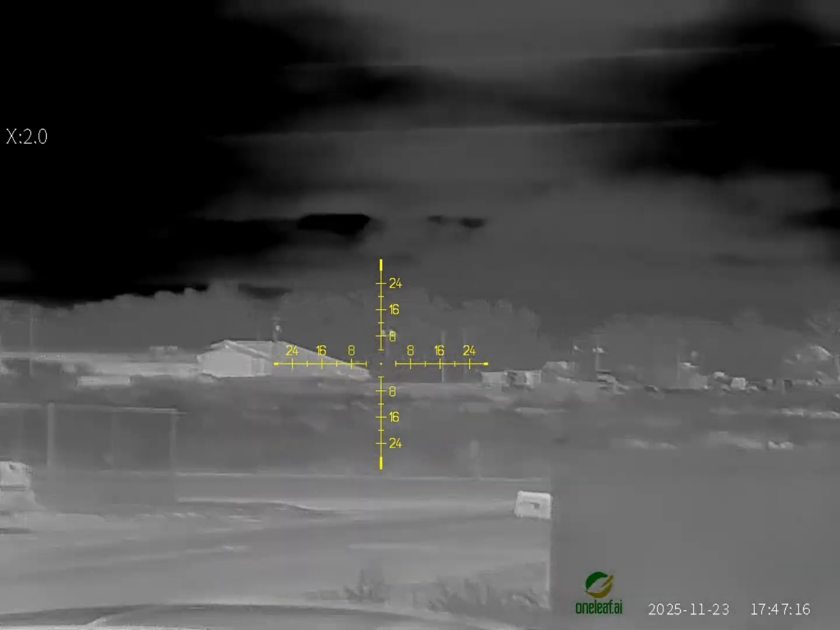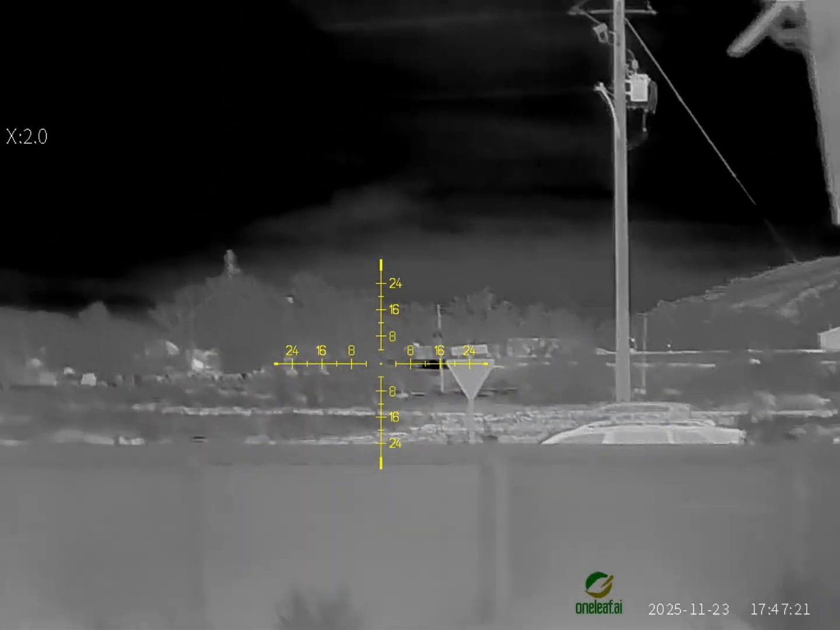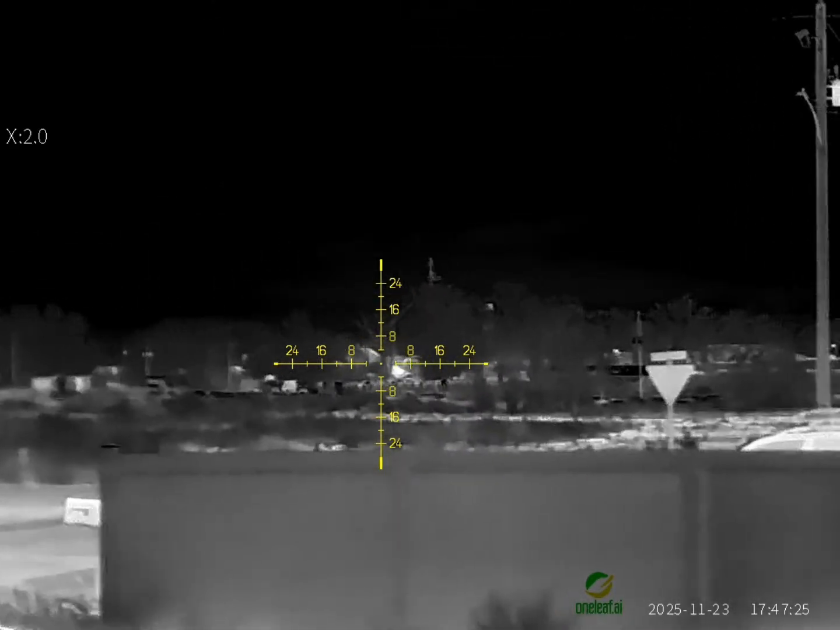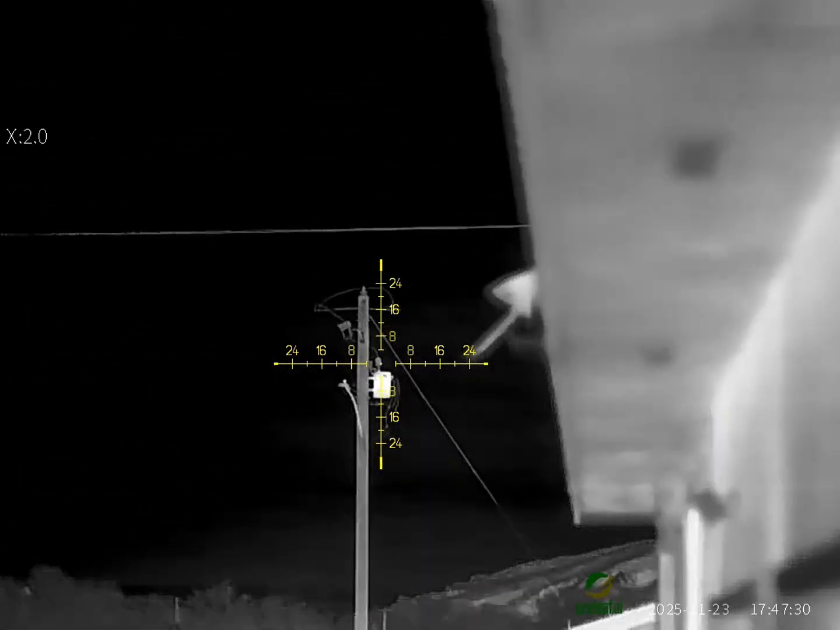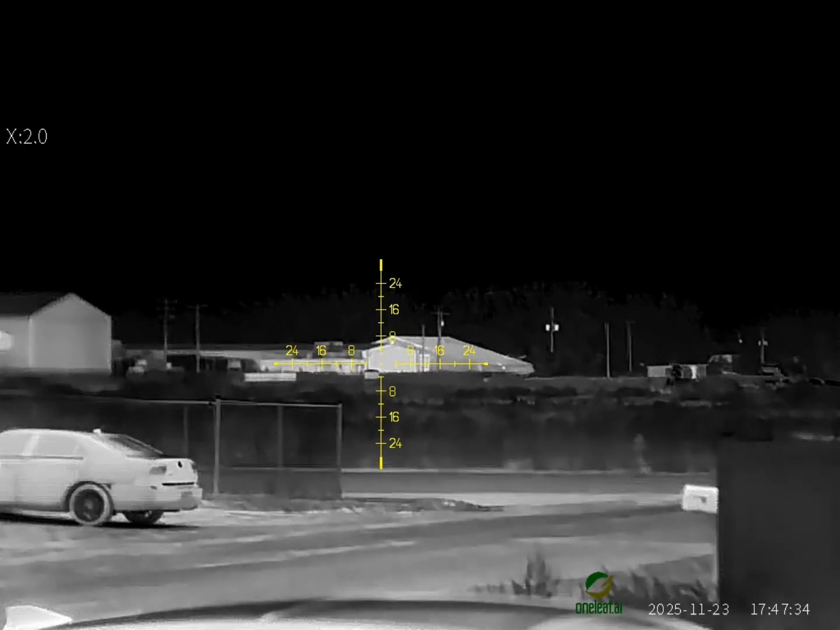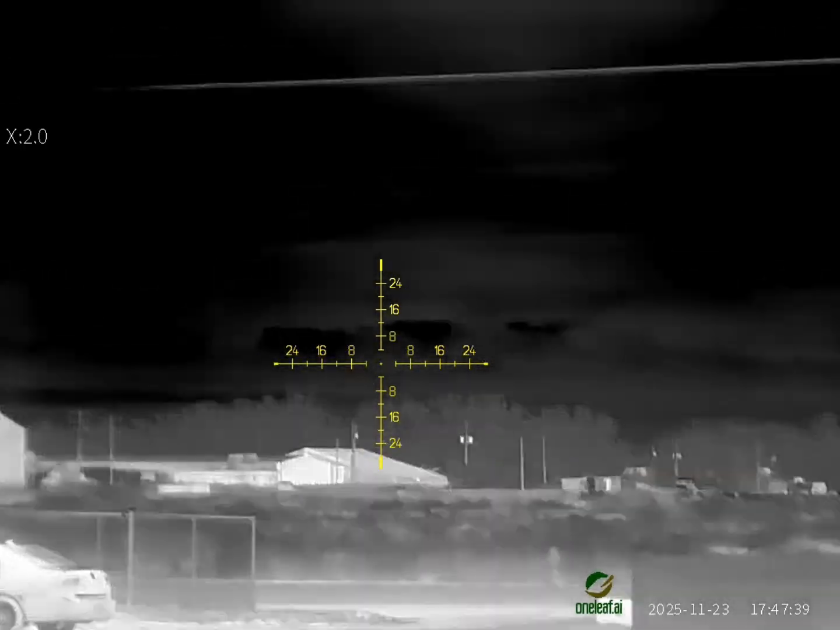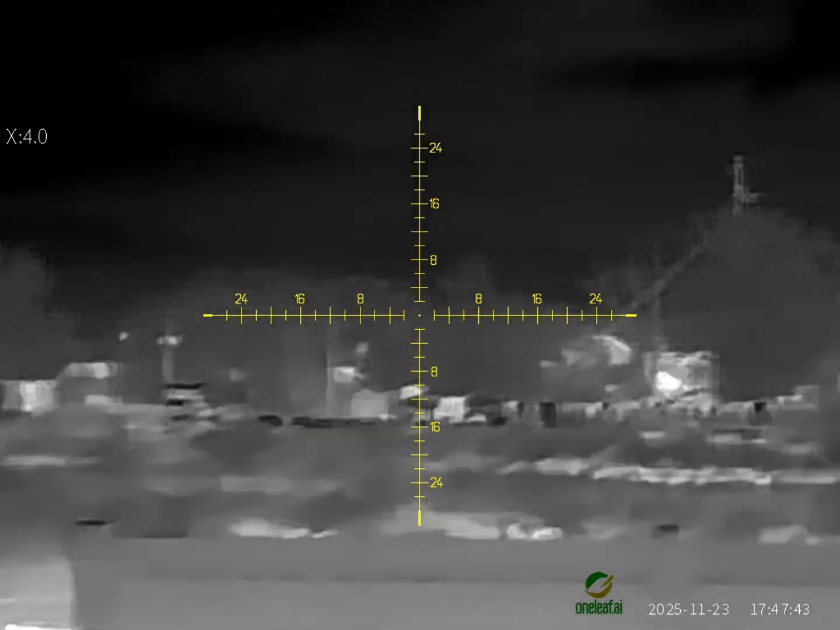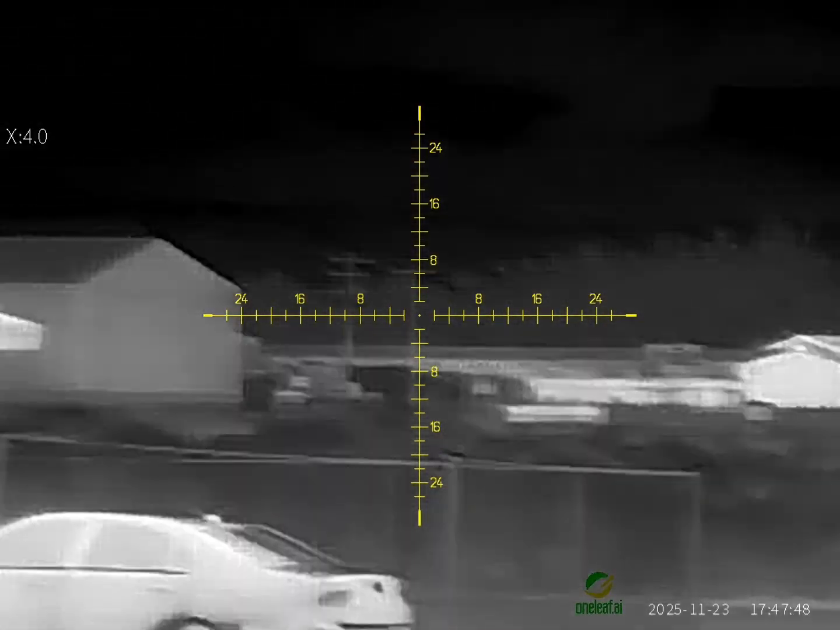This is snow. This is fog. Pretty neat. Back to city. Yeah, I just wanted to demonstrate that.